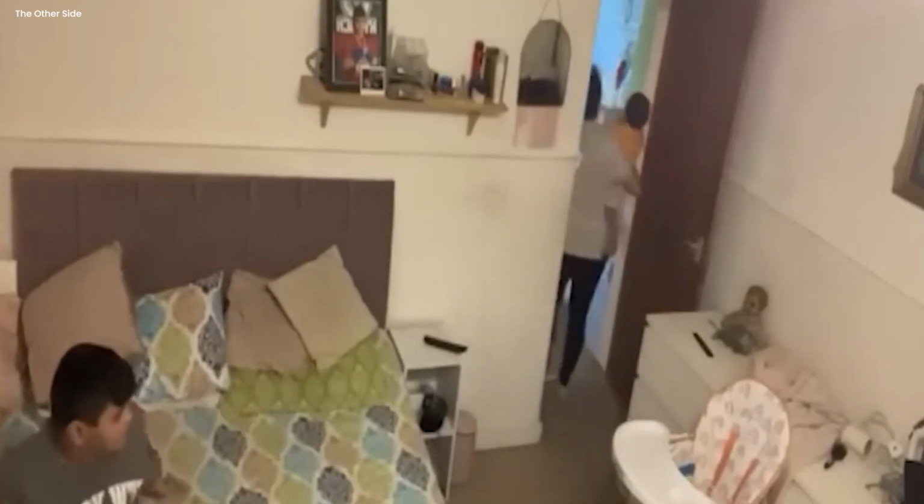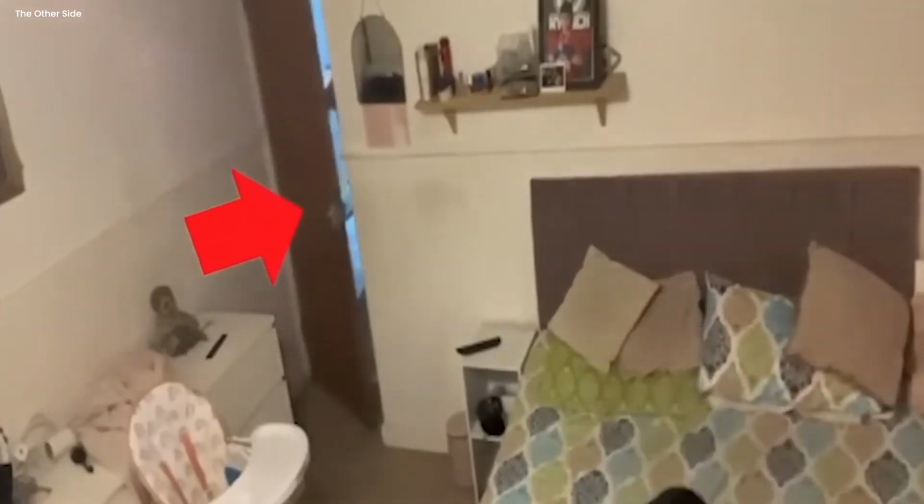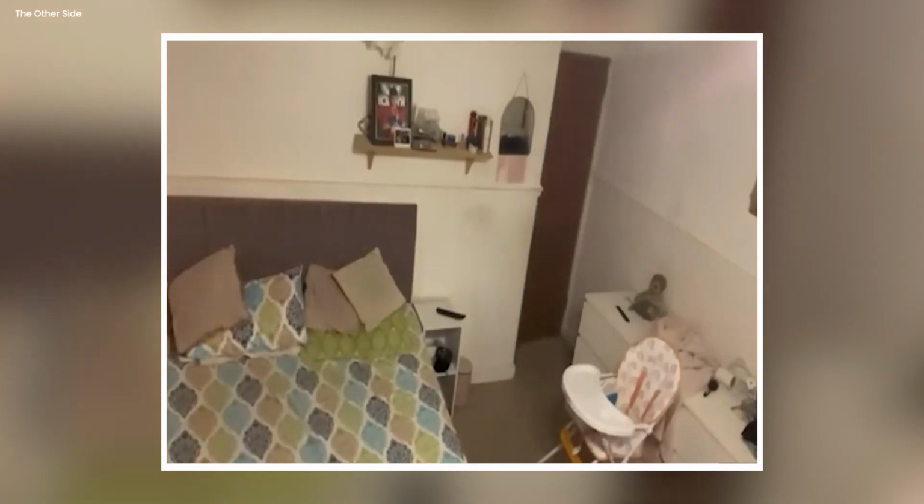She takes her phone and starts to record, leaving the room, when suddenly the bedroom door slams shut and her other child runs towards it and tries to get out. A ball also starts to bounce on the floor while the kid screams for help. The mother is then able to open the door from the outside and enter the room.